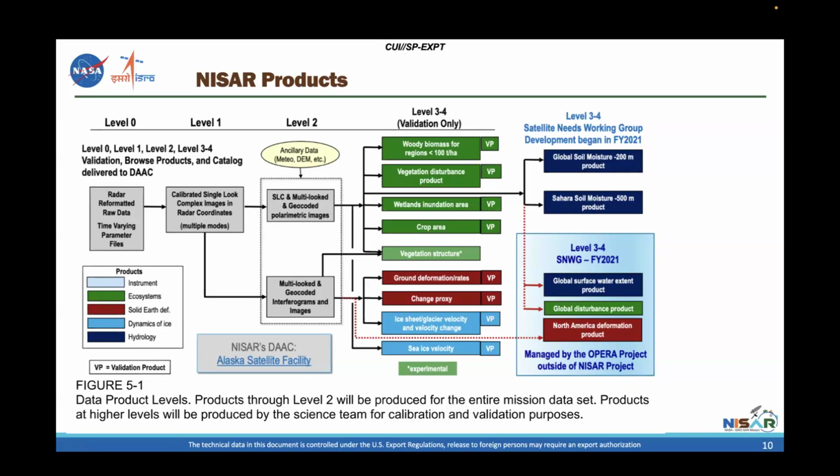Those products include measurements of woody biomass, so you can look at what the biomass looks like in particular areas on the earth, vegetation disturbance, crop area, wetlands inundation. Those are all ecosystems with vegetation structure. Vegetation structure, as you can see, is still a bit of an experimental product. For solid earth, which is a lot of what we talked about in this short course, there will be ground deformation rates.